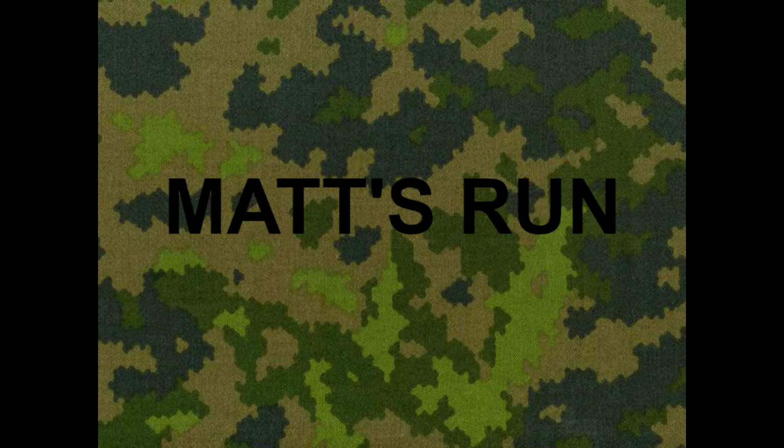Okay, now it's on to Matt's run. We got the camera working for this one. And he's starting off here. Now, I should have mentioned earlier, this is Matt's first time using a laser on his rifle. So I think he's done pretty good here.